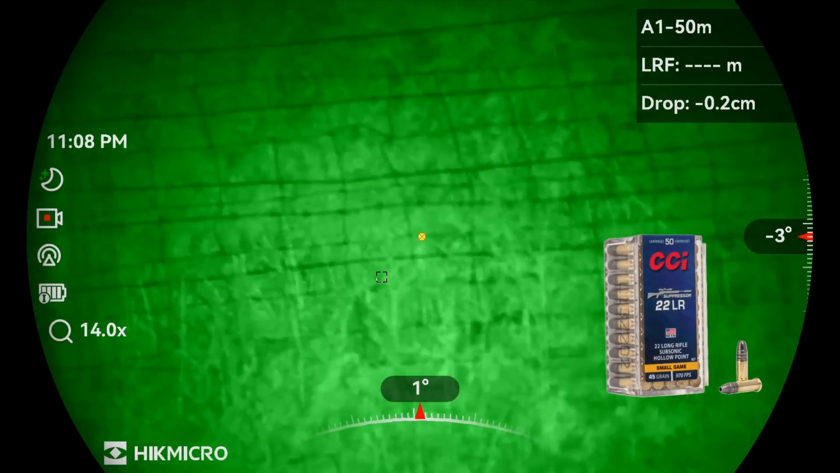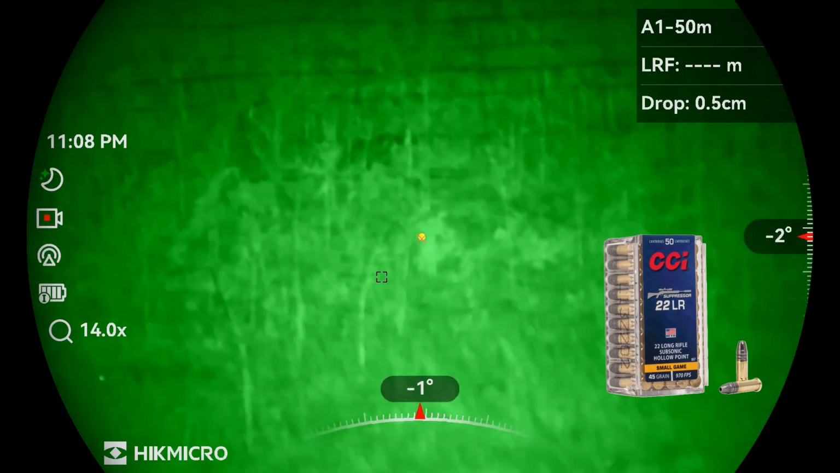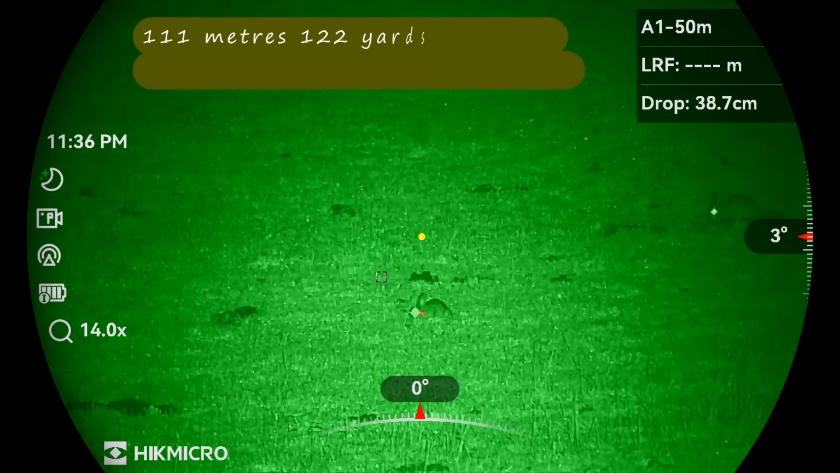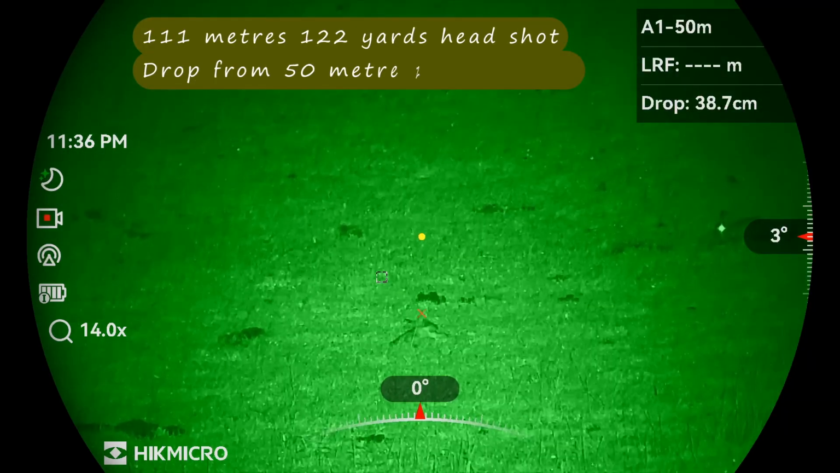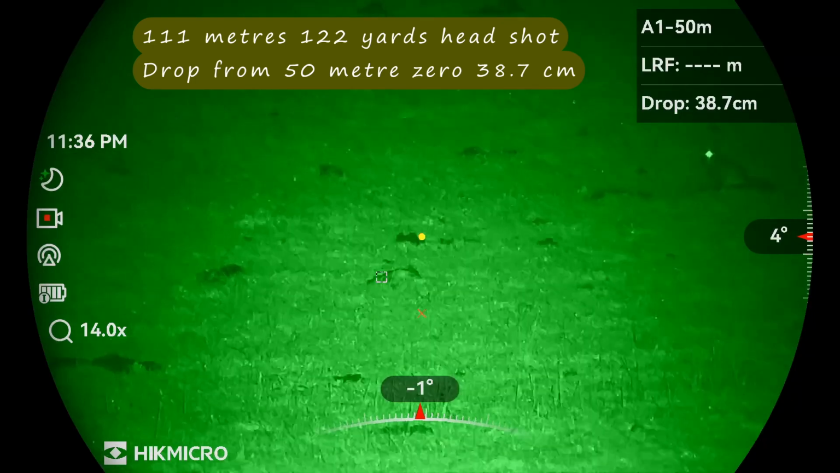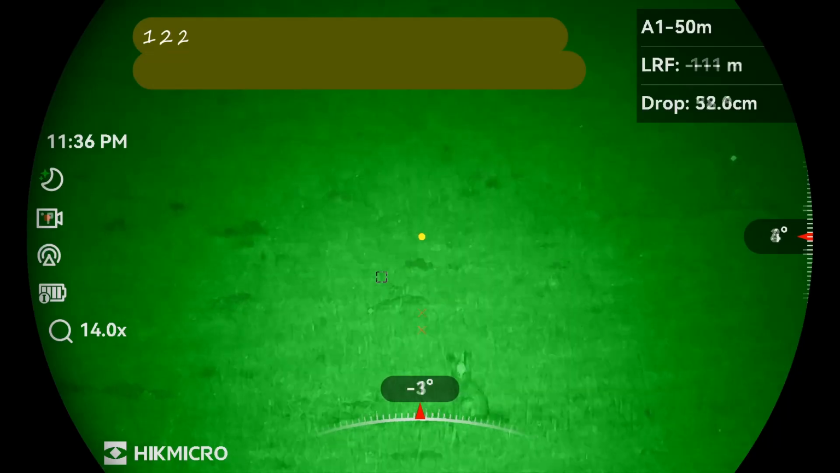Tonight I'm using the CCI Suppressor 45 grain hollow point. The muzzle velocity on that round is about 970 feet per second, but I find it really accurate in my rifle, and it's hard hitting as well at 45 grain.